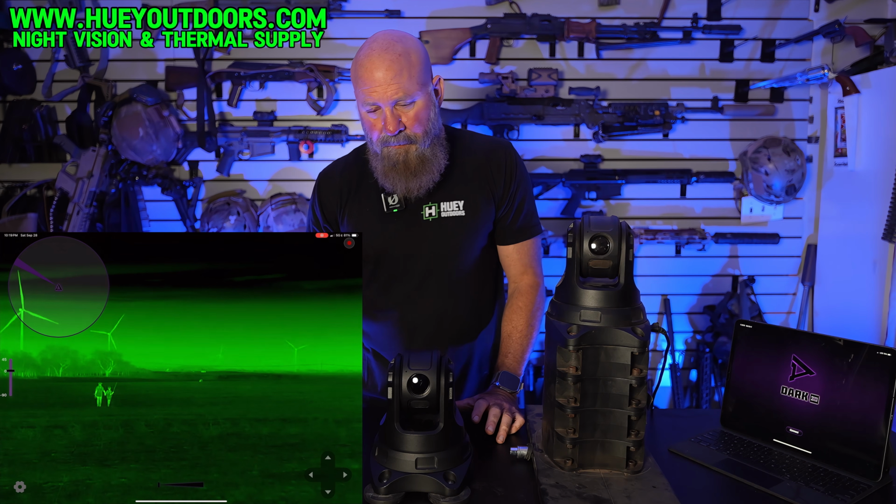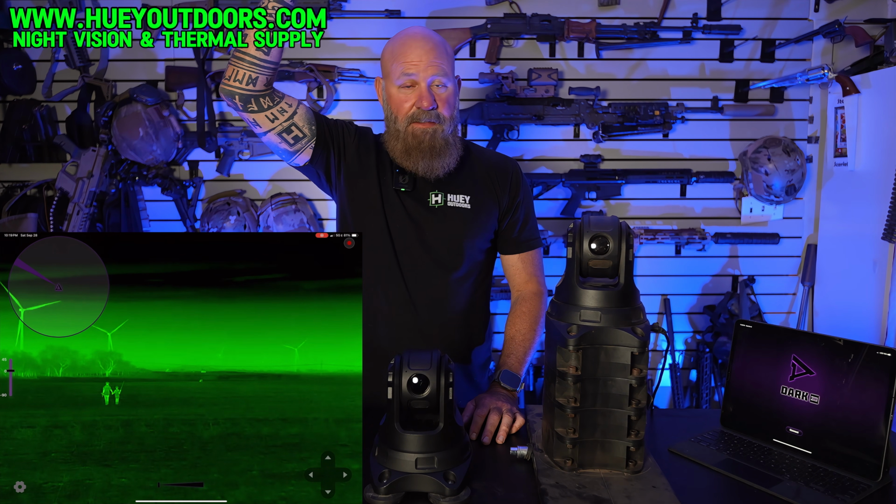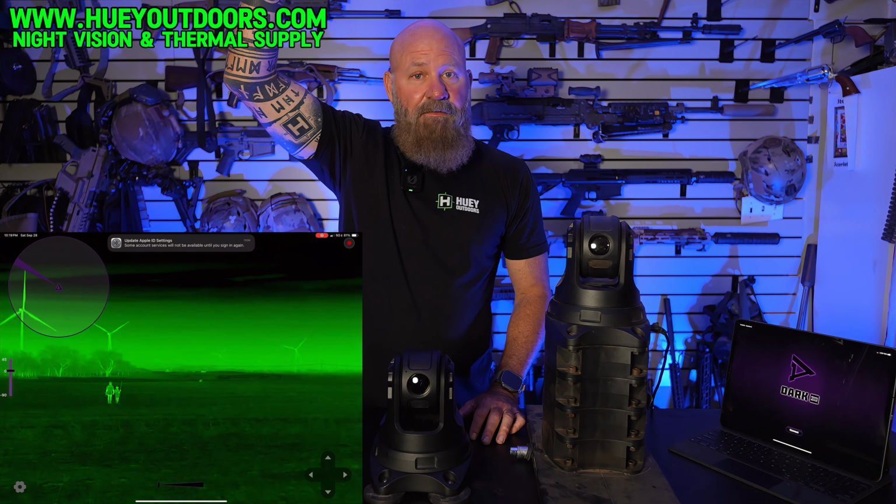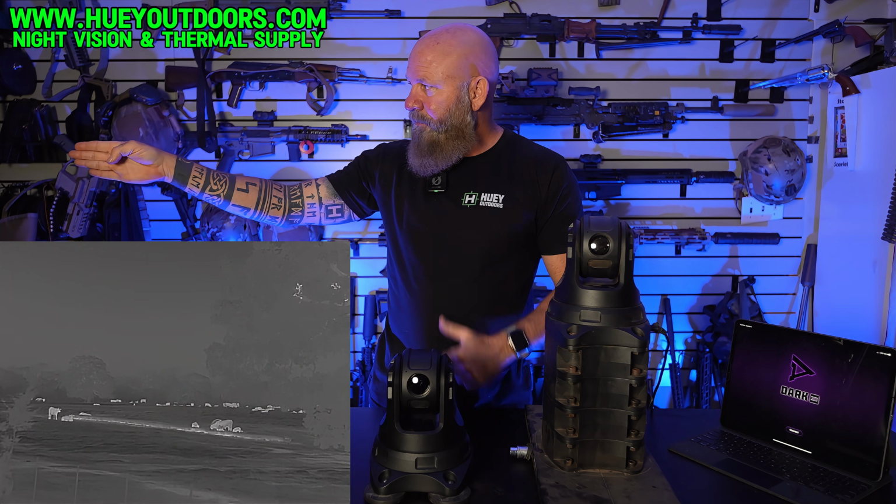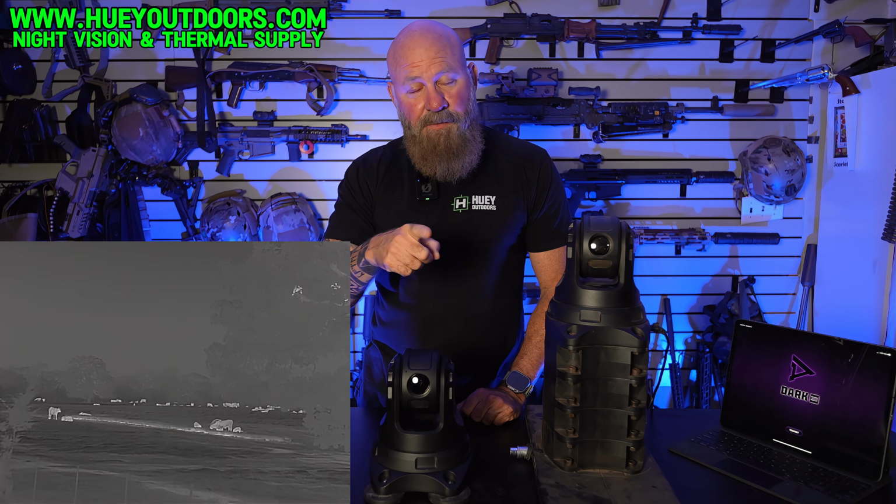Also, being up on top of the vehicle doesn't sound like much. Even if it's just a foot above you, every extra inch gives you an advantage. When I'm looking from here with my night vision and my thermal on and I look out the window, there have been so many times that I'll see a hog or a coyote on the screen, but I'm looking out the window and I don't see anything because I'm lower.